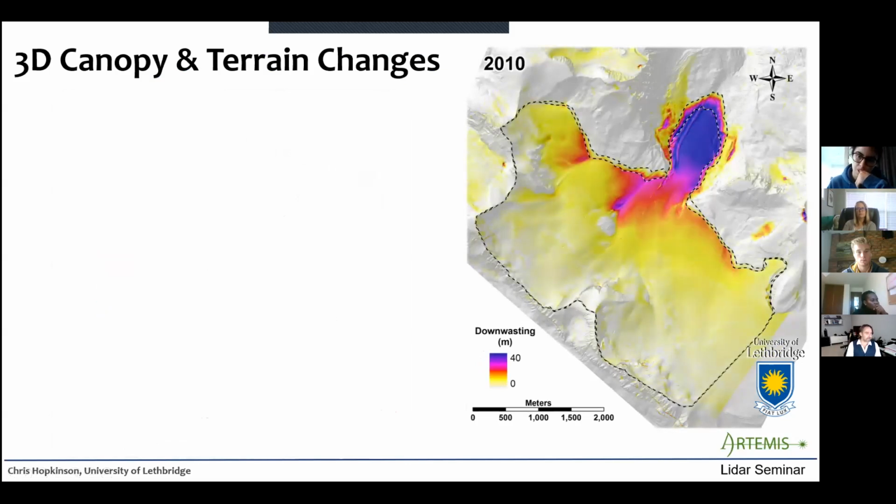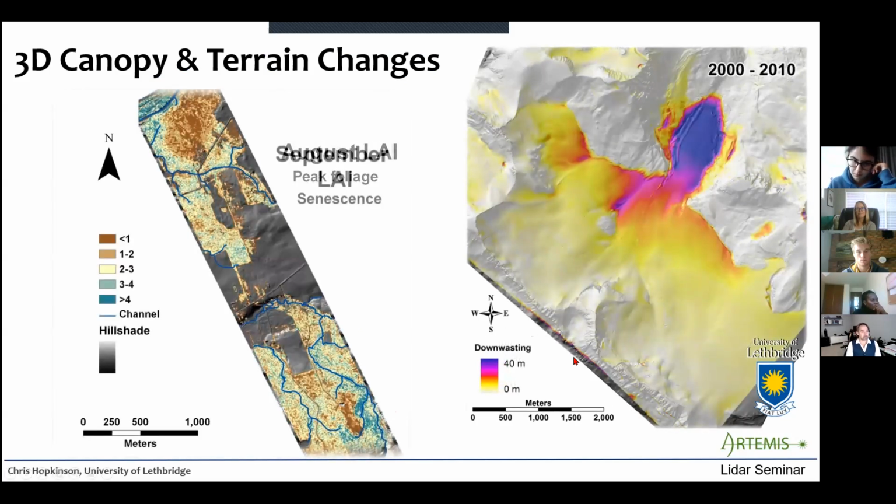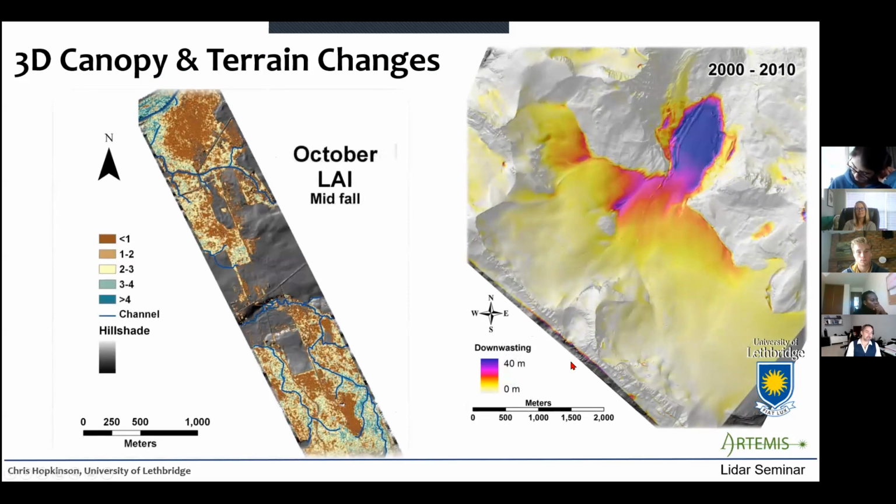Well, these are kind of fun animations, so why not look at them again? Then the image at left, here we're watching the seasonal phenology in leaf area index over a forested canopy. These are just illustrations of how three-dimensional LiDAR data can be utilized to track changes in morphology and ecosystem biomass.